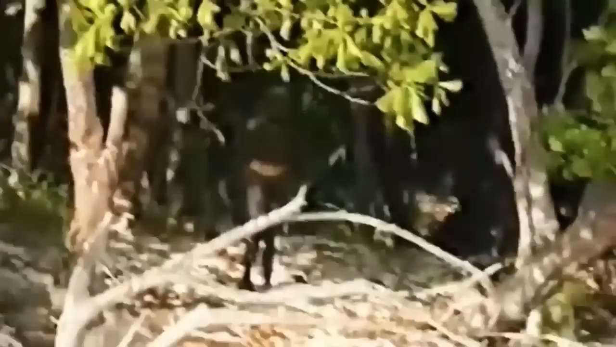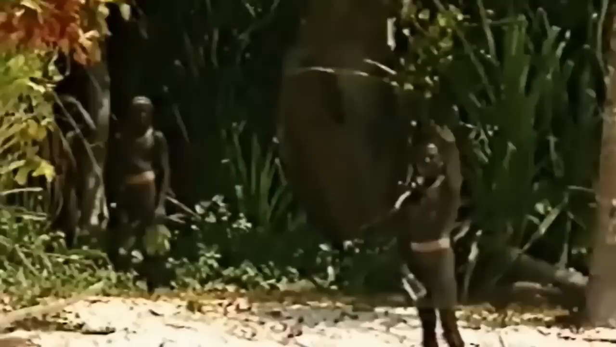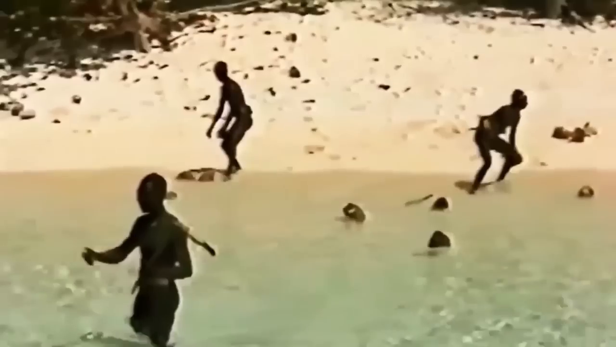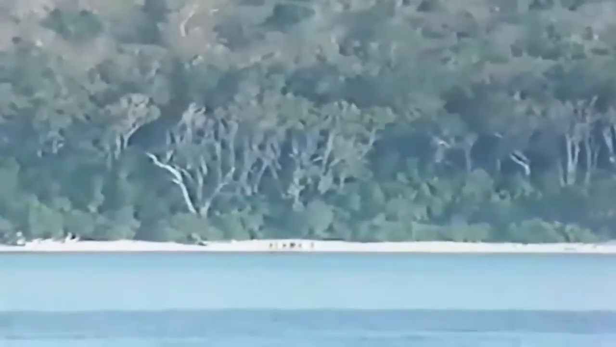These people, or should I say these poor people, were living their lives in peace, away from all the mess humans had created everywhere else. And then, a tourist illegally visited the isolated North Sentinel Island and died. That is when the world turned its attention to these people. They were discovered, and their peace was ruined.